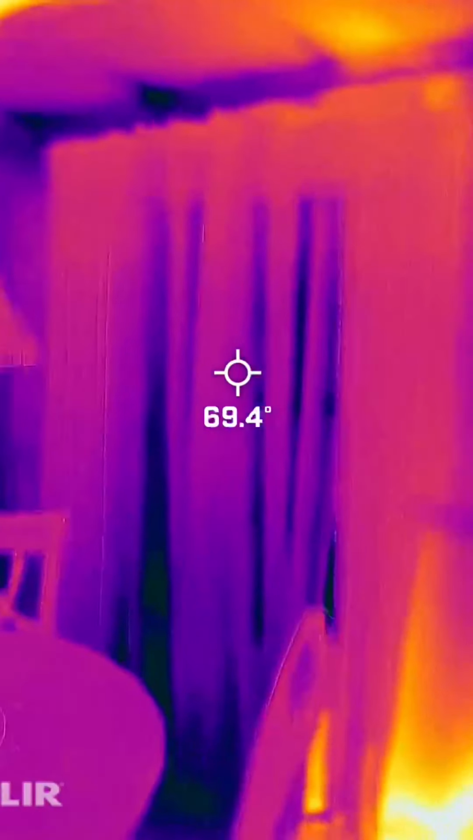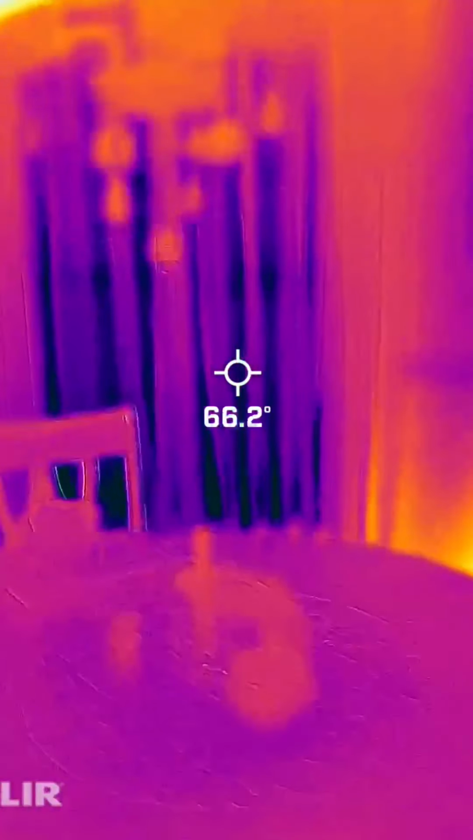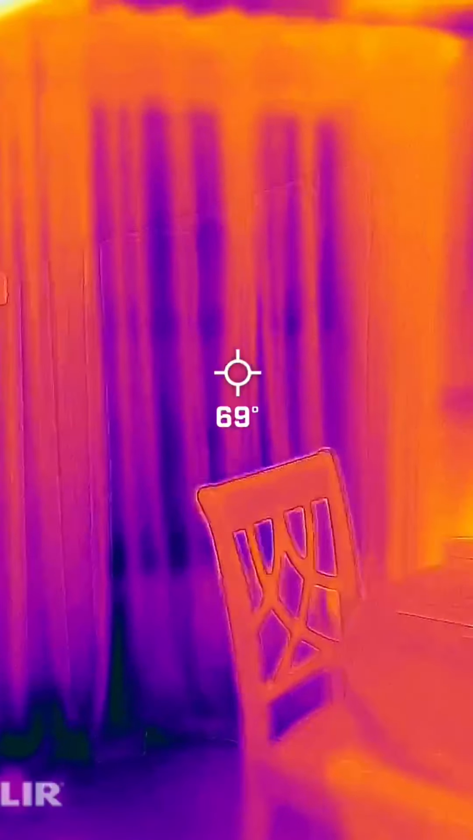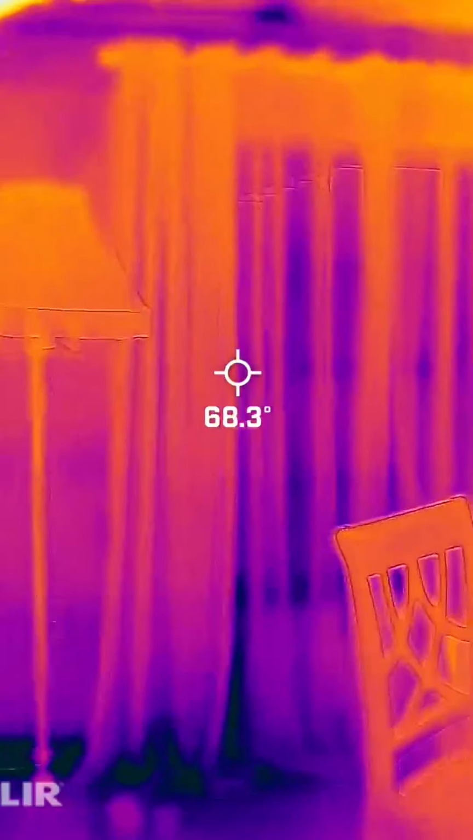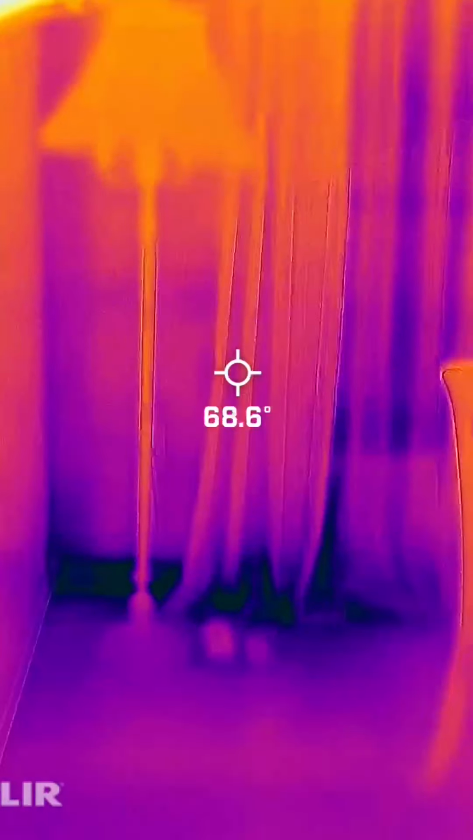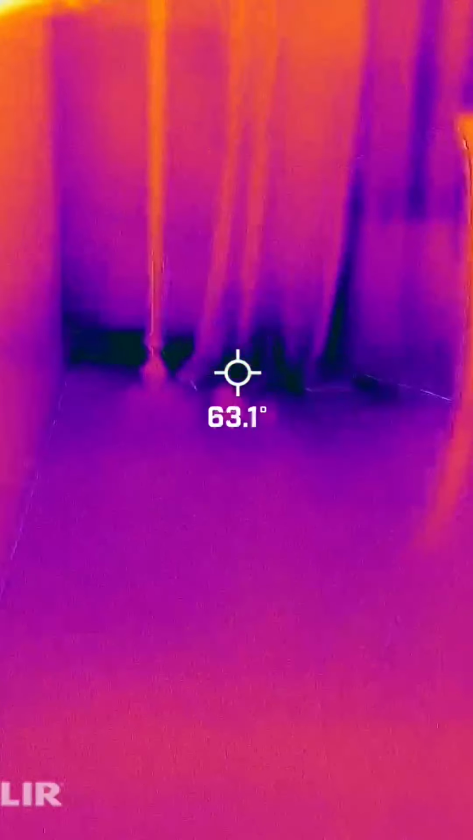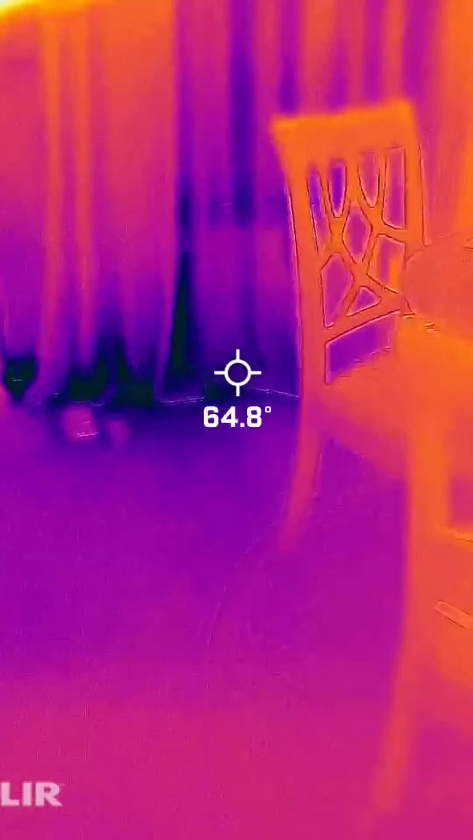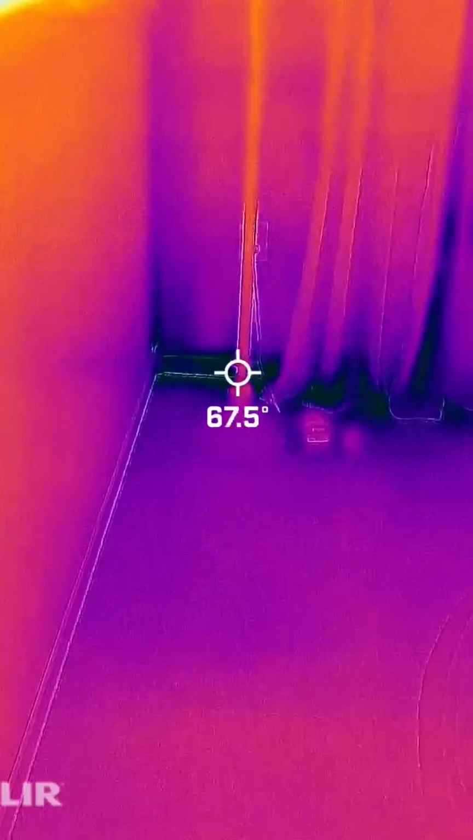Again, here's the windows. As you can see, I have the blinds open in this window, and you can see, because it's so dark blue there, that the temperature is pretty low, 66 degrees, versus the curtains, which are almost 70. Down towards the floor, a lot of cold air coming in through there. Again, this is the way these houses are made. They can't get the insulation close to the edge.